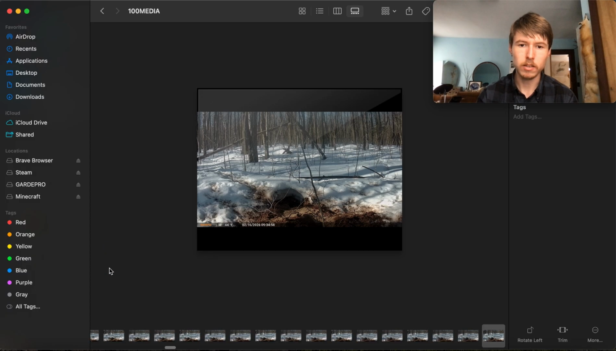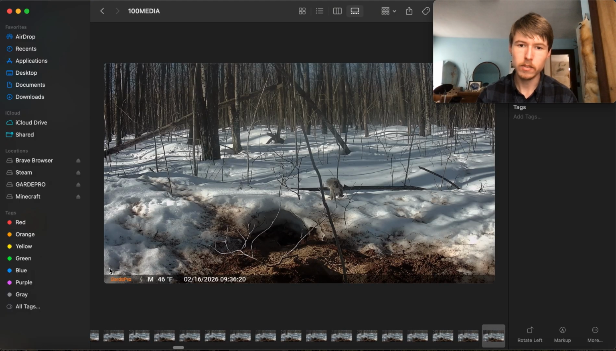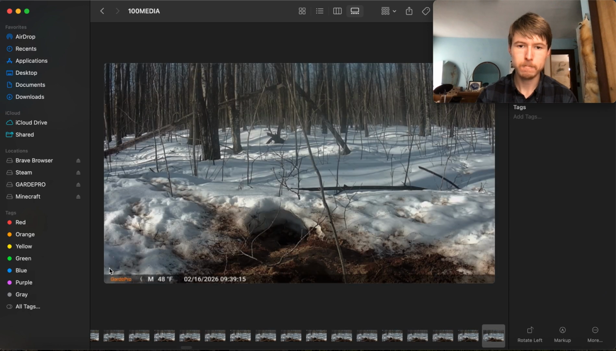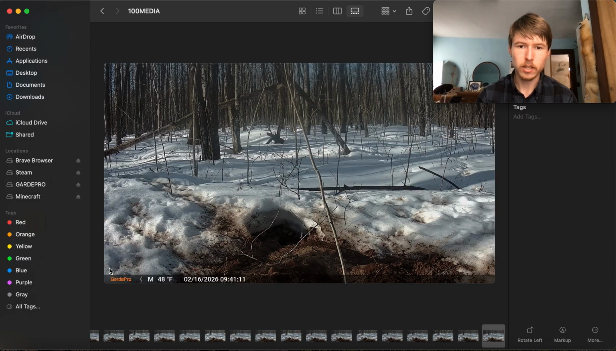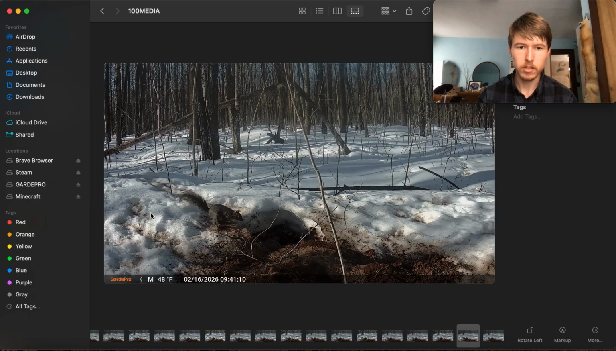I was hoping that it would be something else, you know, fox or something like that, but we did have that weasel, so that's kind of cool. Looks like a lot of just squirrels. Flip through them kind of quick, and if I see anything that's not a squirrel, then I'll stop. There he is again, just standing there. Must have just come out of the hole.